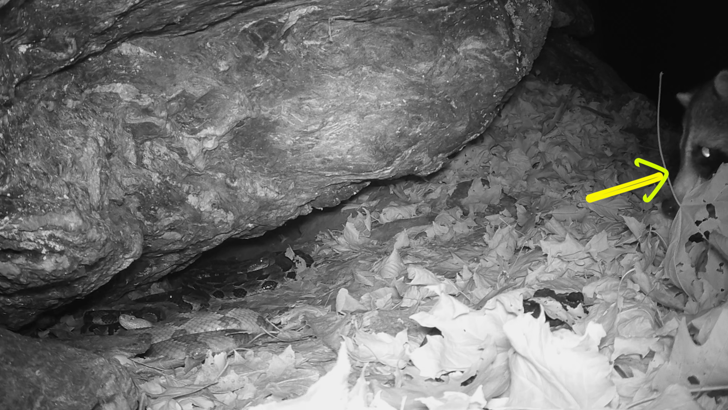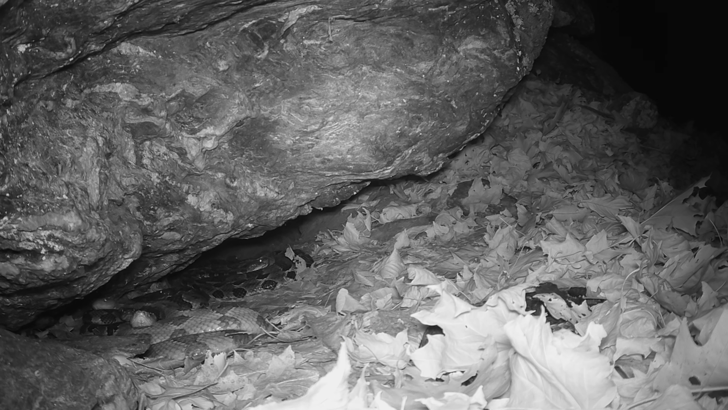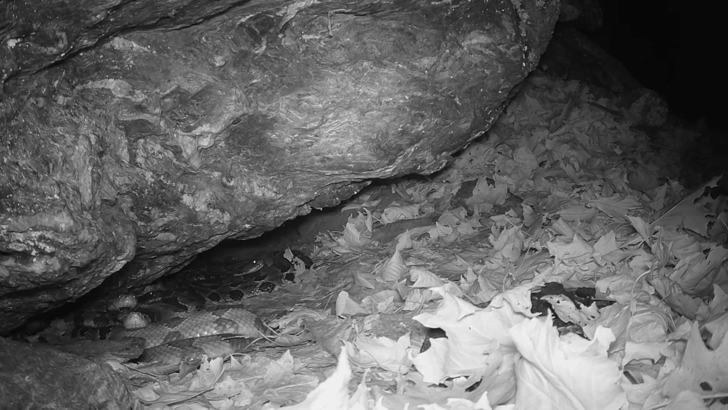Notice here on the far right, a raccoon decides to step back after seeing a pile of rattlesnakes, not to mention the one it was about to step on, nestled in the leaves. Interestingly, this footage was captured before dawn, indicating the snakes had remained outside all night.